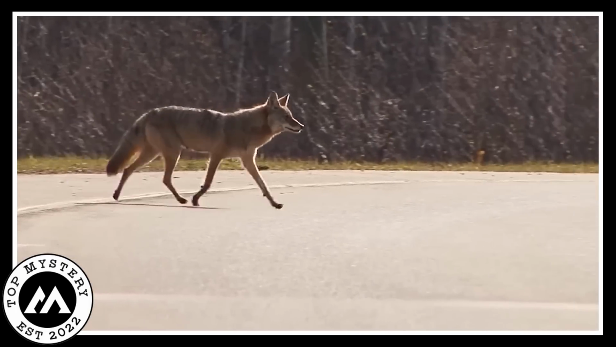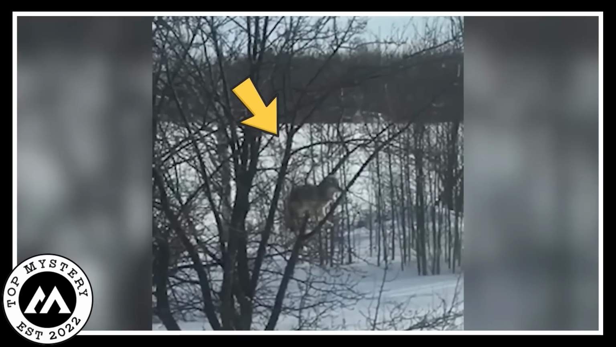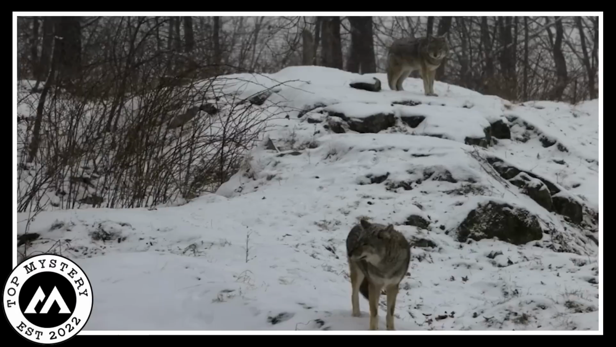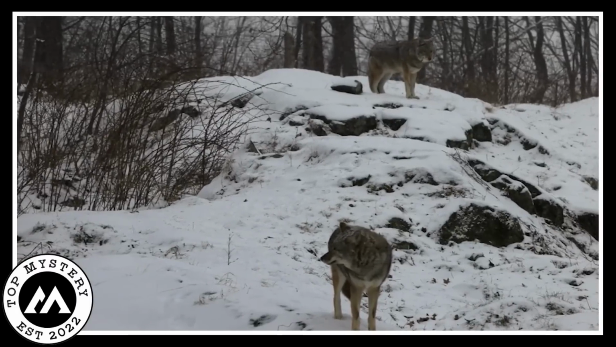Instead of its usual hunting and roaming, this coyote was doing something unusual. It was perched high in a tree, nibbling on berries. This was a truly strange scene. Everyone who saw it was left wide-eyed and puzzled. Coyotes aren't known for tree-climbing antics.